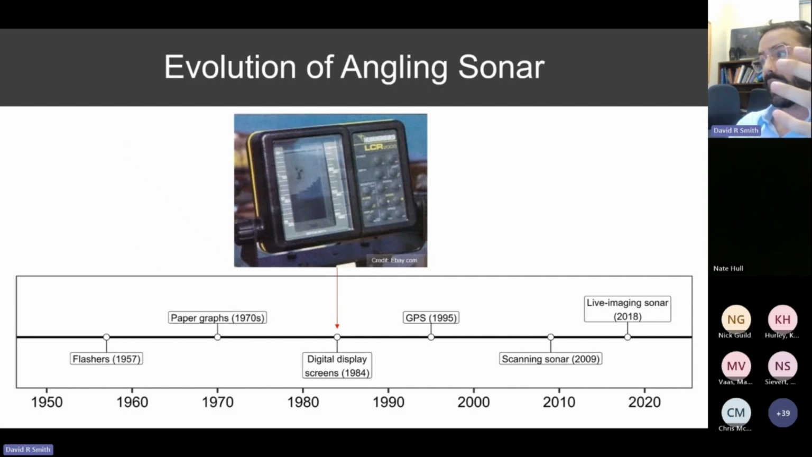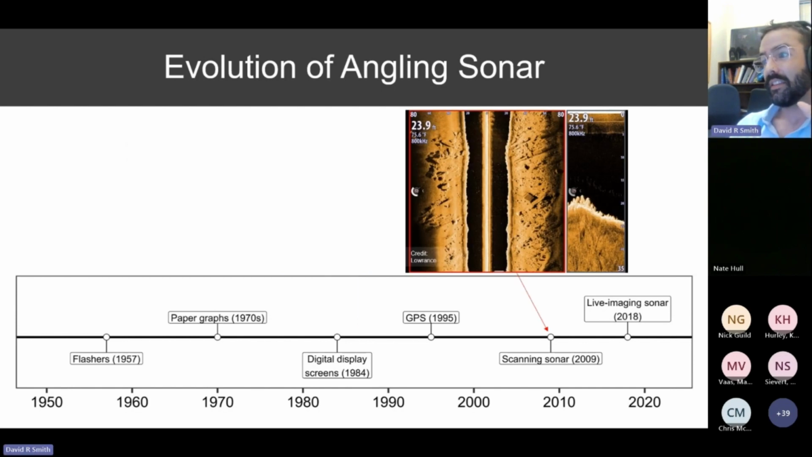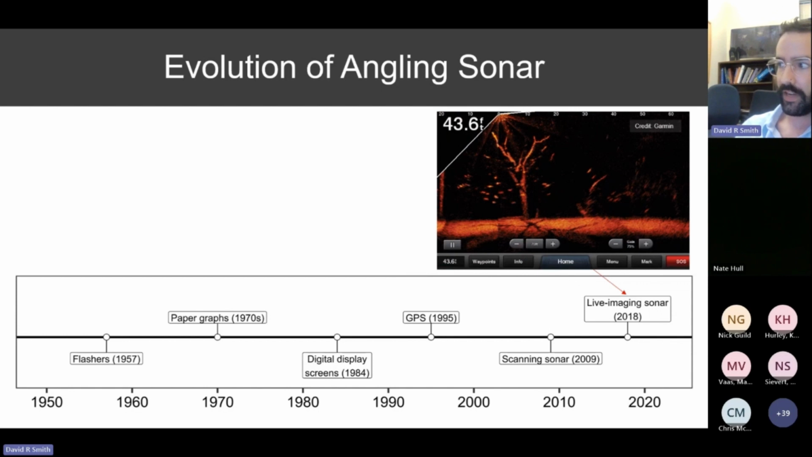But when we look at what anglers are looking at today, the early devices really pale in comparison when we're thinking about downscan and side scan sonar, which was introduced in the late 2000s. With this, anglers could get extremely accurate views of what underwater environments look like at a level that wasn't available with previous iterations of angling sonar. And that leads us to the most recent innovations with live imaging sonar. You're probably familiar with Garmin LiveScope, which was effectively introduced to the market in 2018.